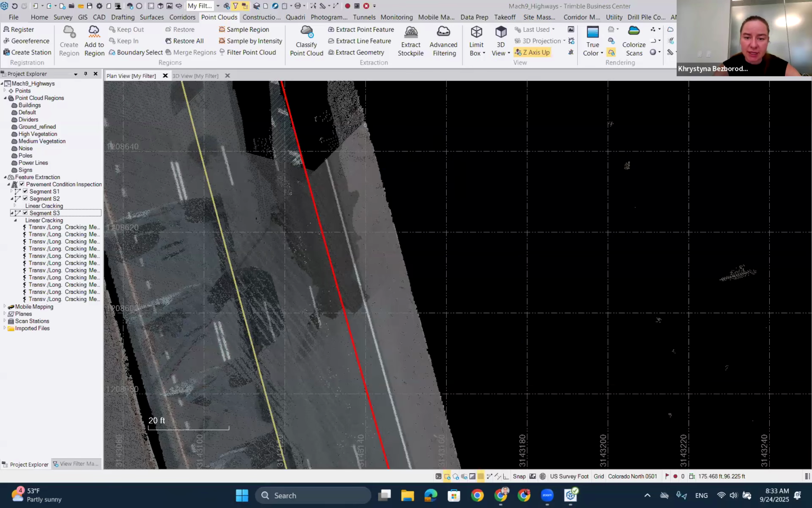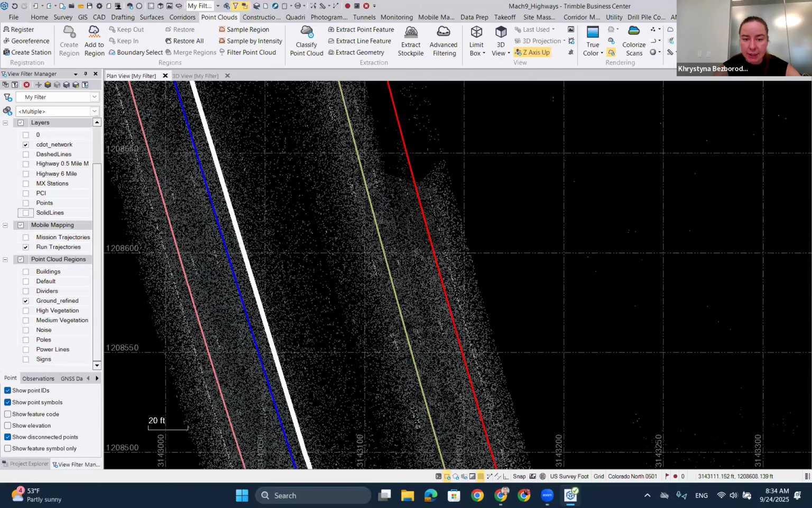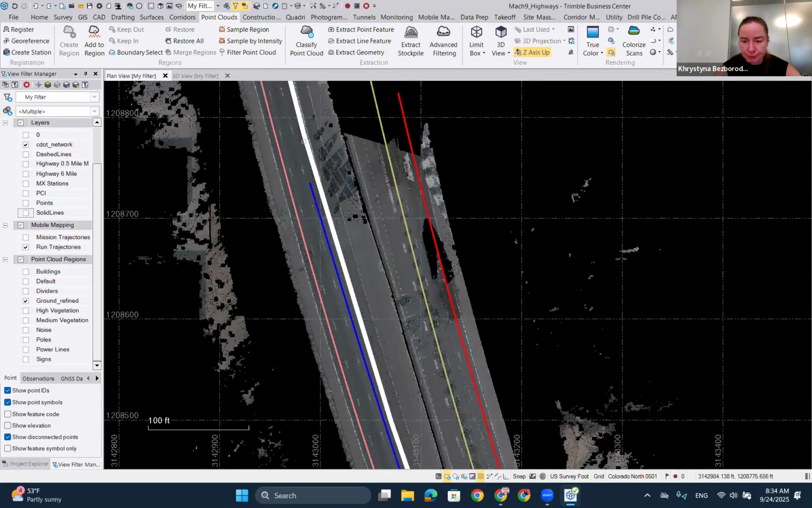But there is no limitation for that in TBC. And if you need to select multiple segments, you can use polygon selection. You can switch all the other layers off in TBC, leave just the layer with your road network and your segments on, use polygon selection to select those segments, and then you can run the analysis.